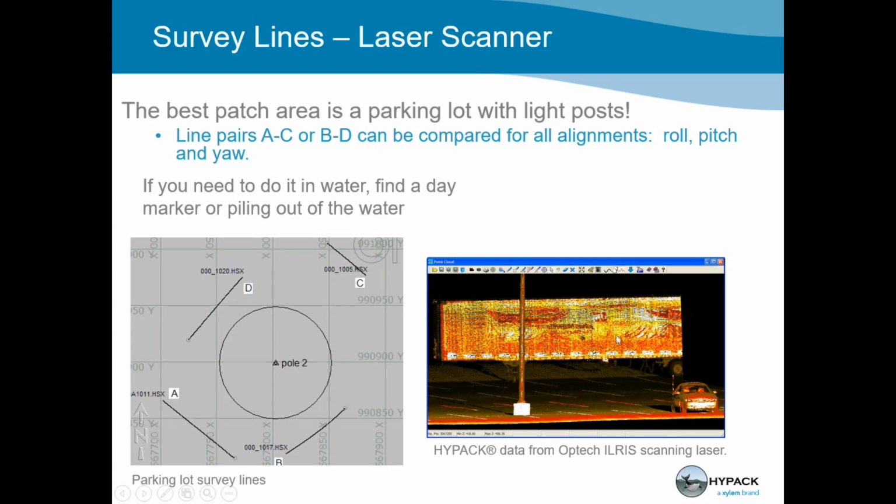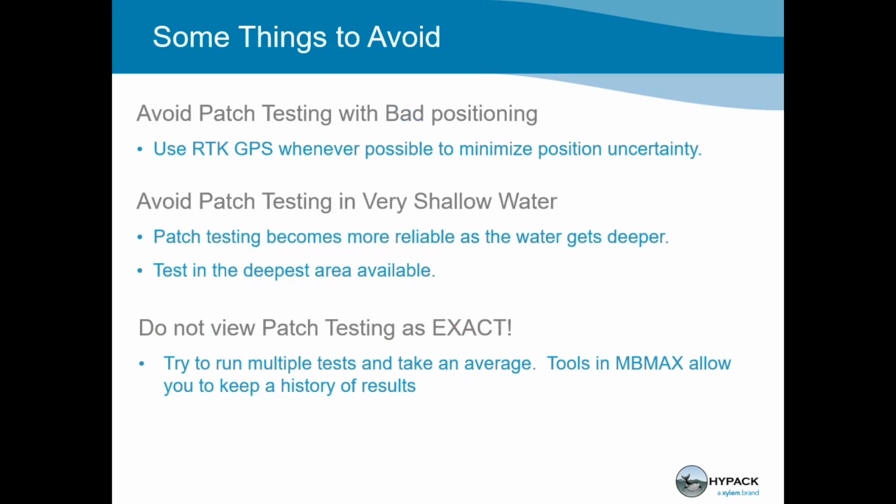And this is just a neat picture. It shows the pole. There was a trailer in the background, and I believe you can almost identify this as a '93 Ford Taurus or something like that.